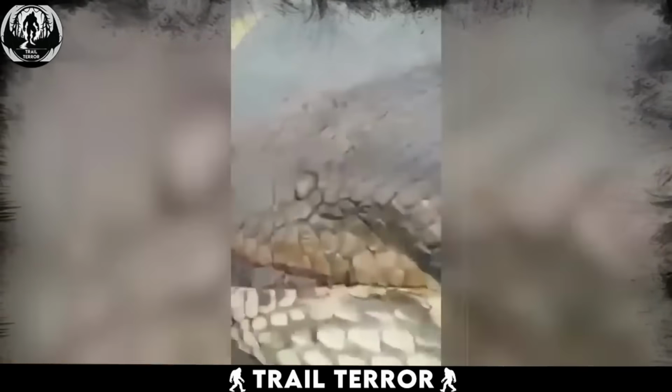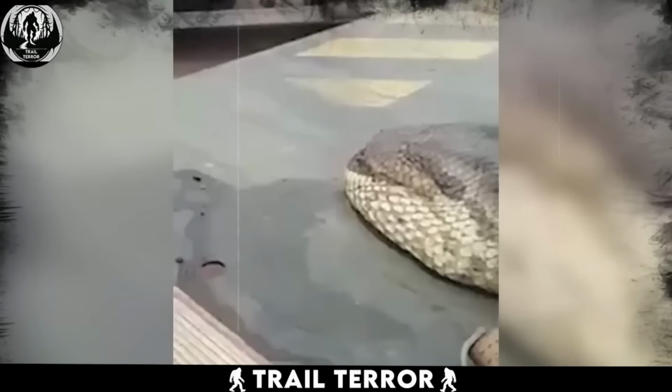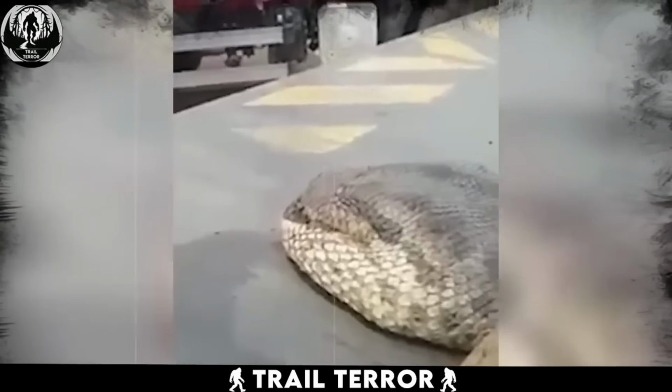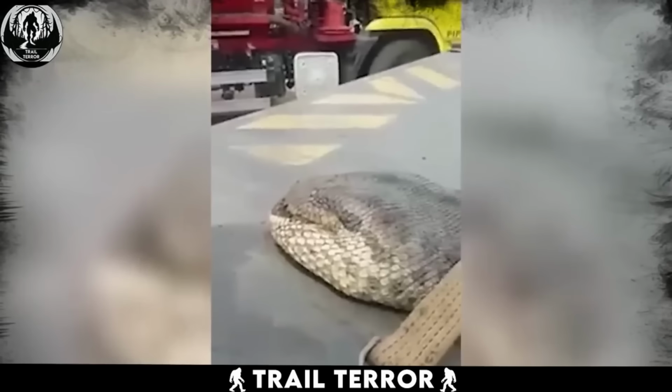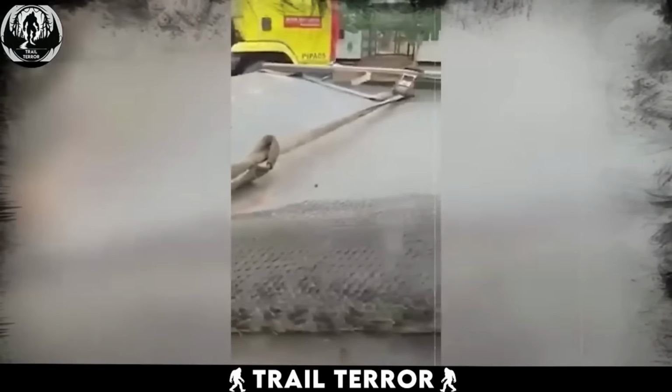If you're not a fan of snakes, you might want to skip this clip. The video, coming from South Africa, showcases what viewers are calling the snake monster. In the footage, a massive snake is seen tied with chains to the back of a truck. It appears lifeless, likely captured by the locals.